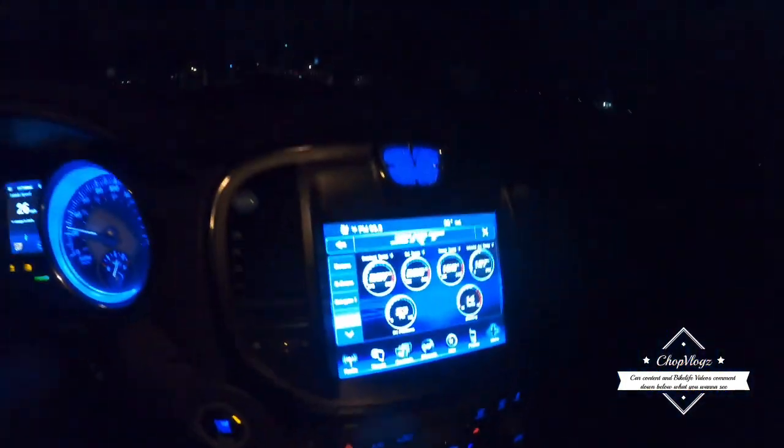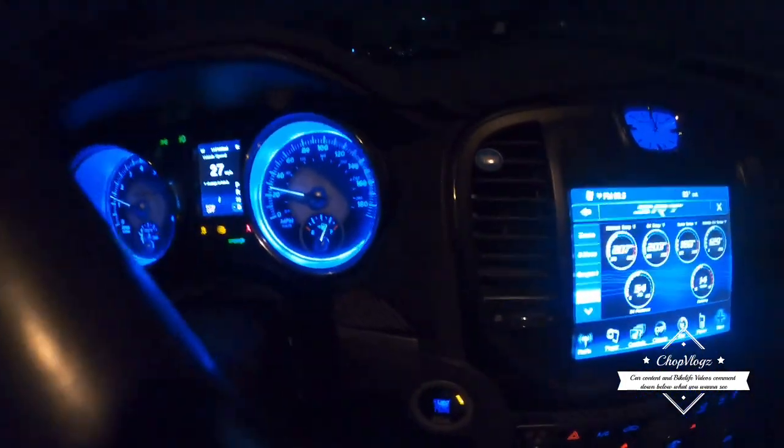Y'all see it though. I don't know how this quality's gonna come out. I'm on the GoPro 8 right now. This is what I basically record on for my bike life videos and stuff like that. But I figure I'm gonna just try this out, and if the quality ain't bad, why not? Let's just see what it does. But hopefully y'all start tuning in, man.